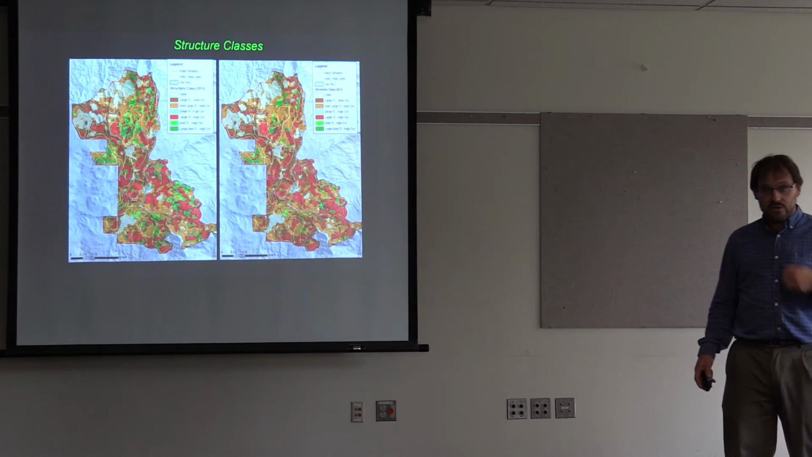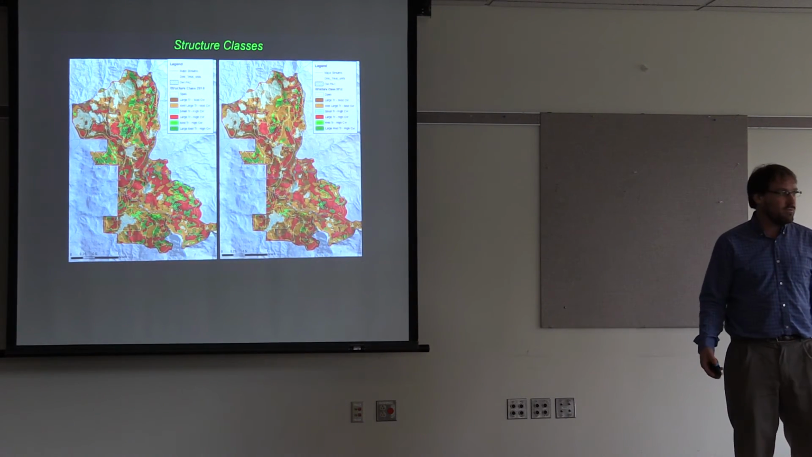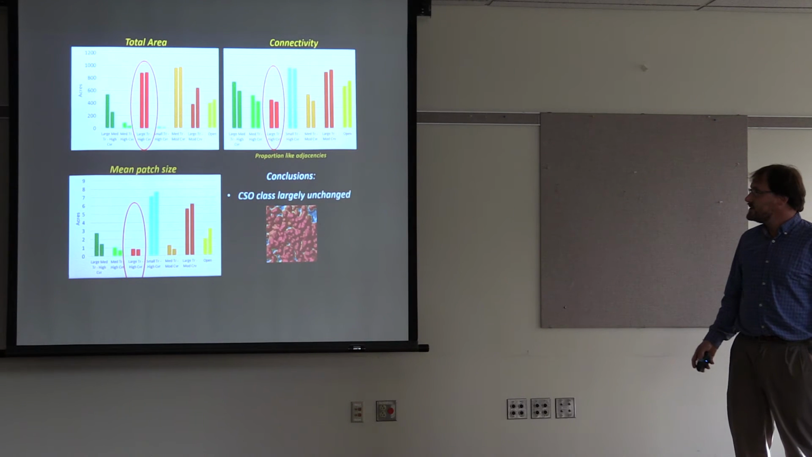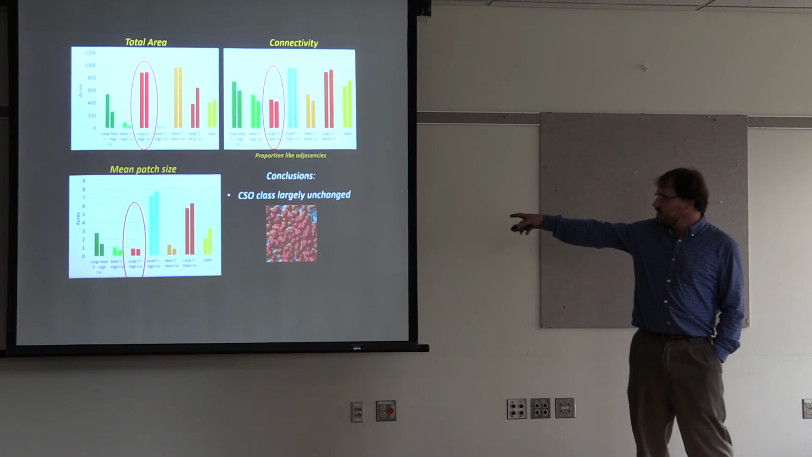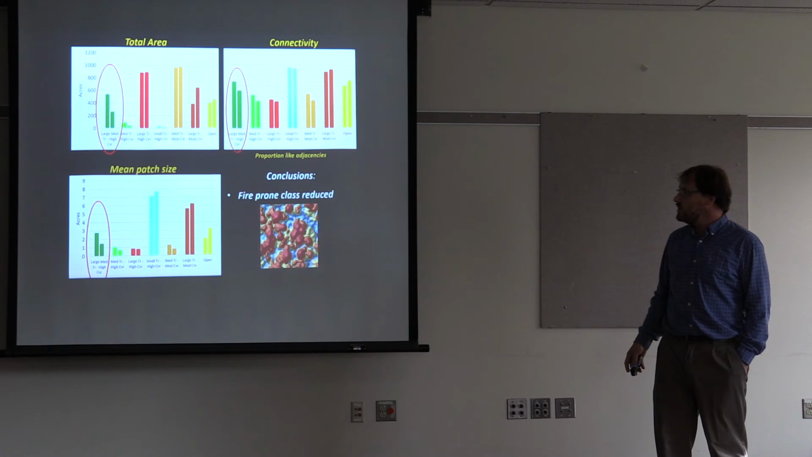And then once you have your structure classes defined, you can look at the change in those classes over a treatment area and get a really good idea at a large scale of what is going on. And so we're able to show that this class here that is associated with the California spotted owl really didn't change very much in these treatments, and that was the goal.